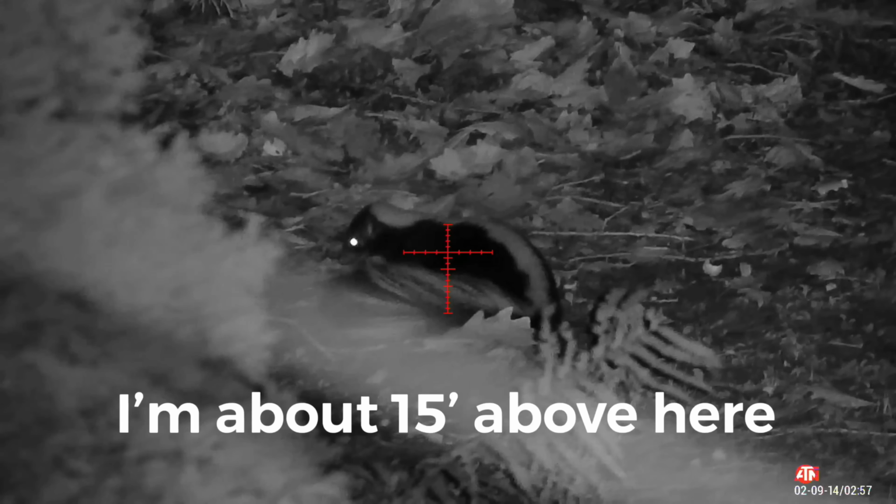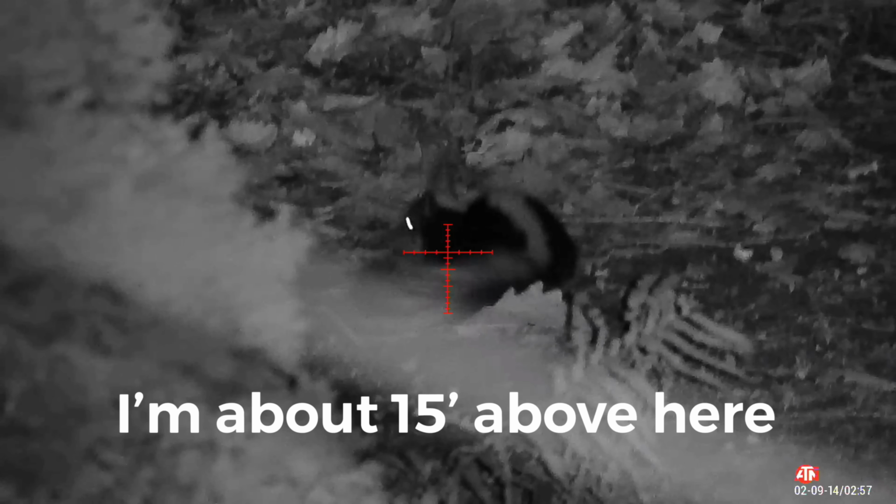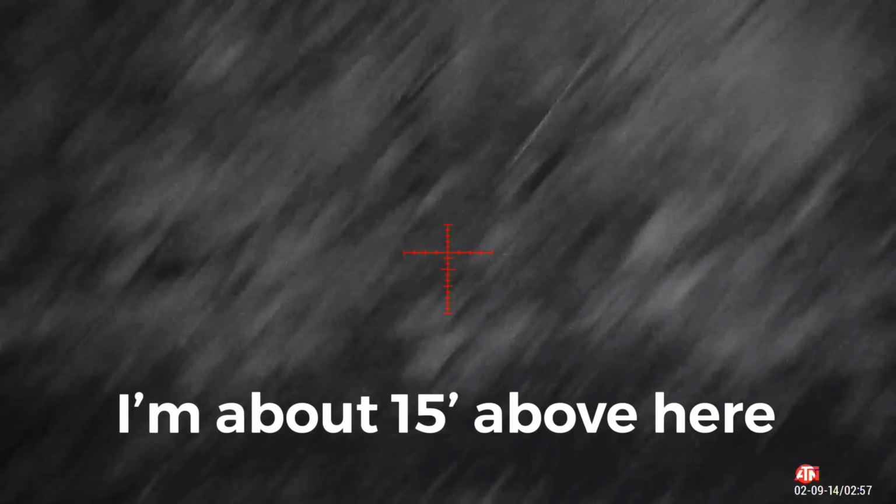Unless you're laying prone, you're typically shooting on a downward angle on these guys. So this point of reference is really going to give you the best opportunity for a clean, humane, and stress-free kill. And I'll get into the stress part here in a second.